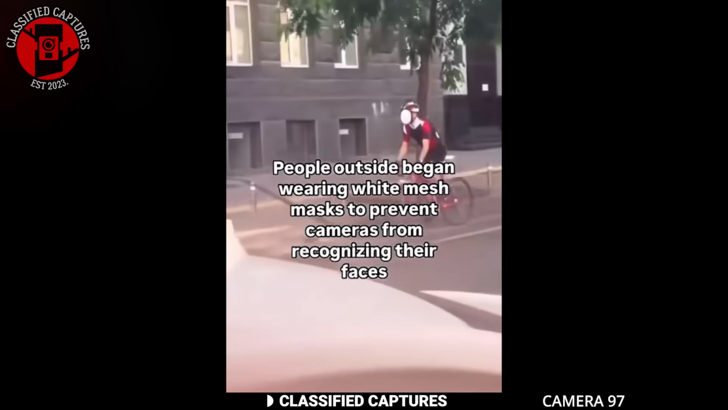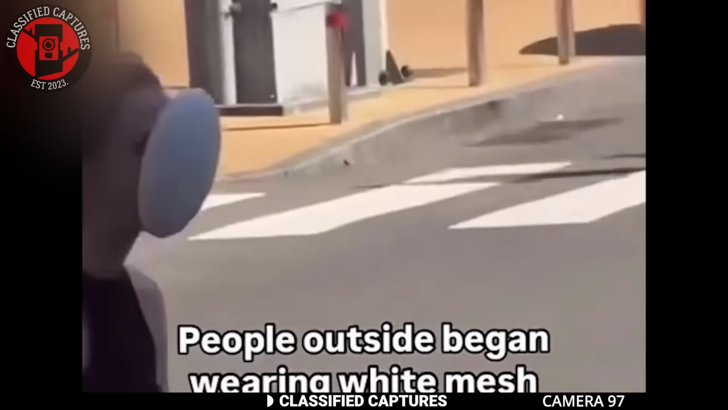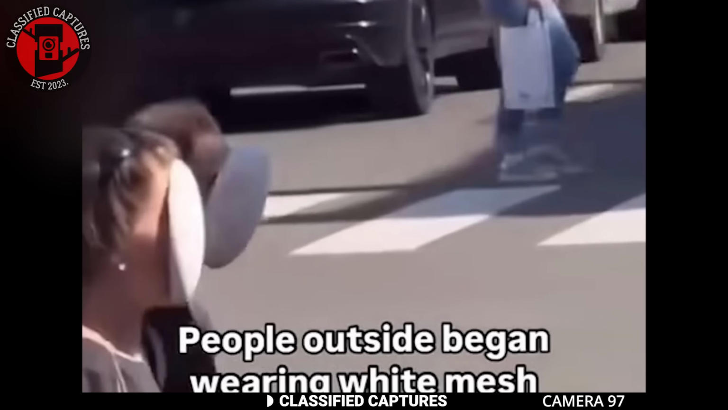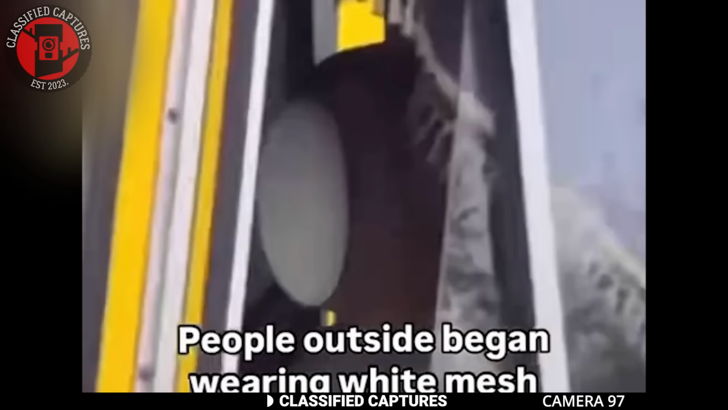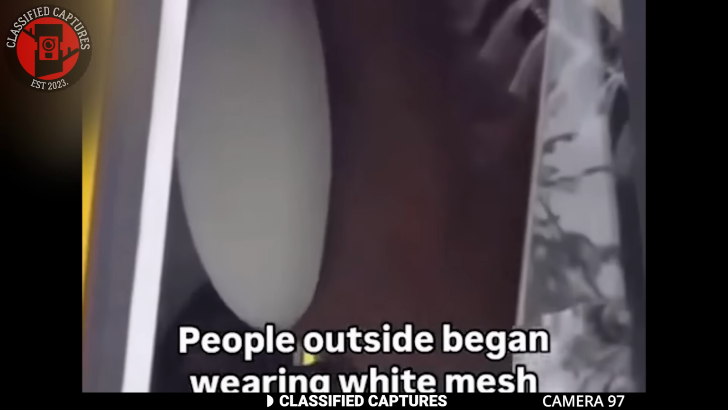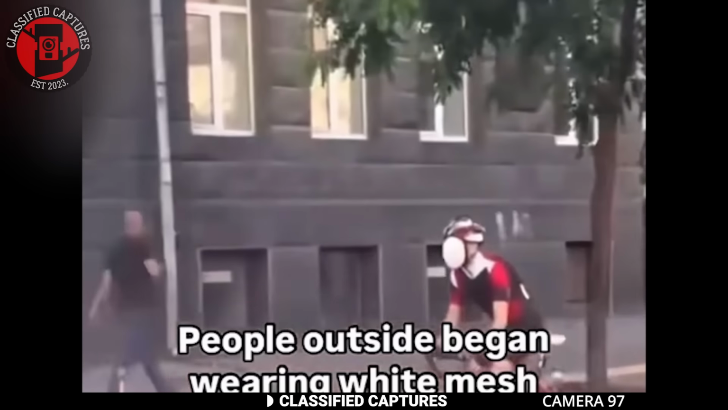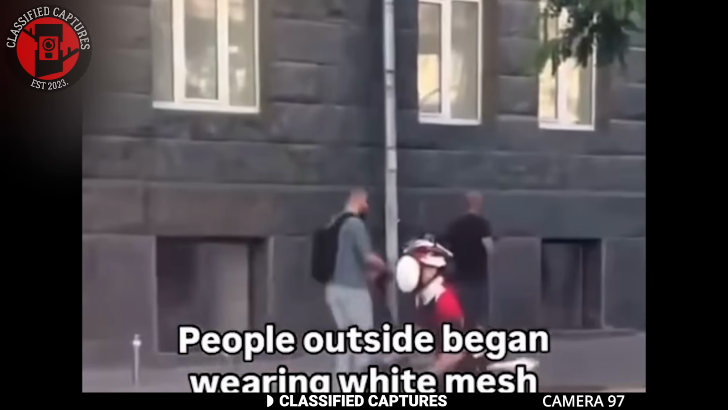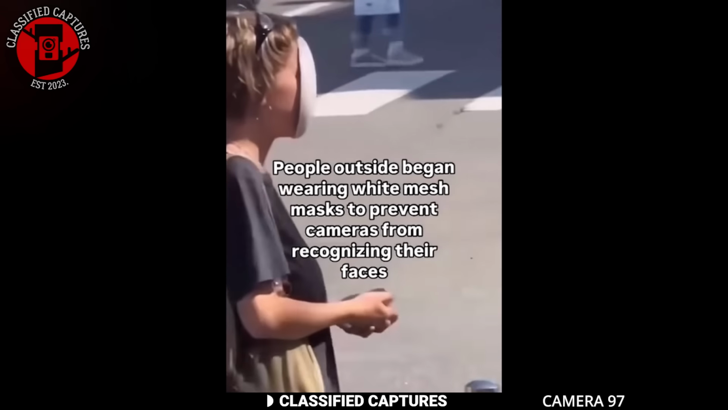This was taken in Russia, and no, it's not a new fashion trend, although I think it would be cool. Anyway, these individuals were wearing those white mesh masks as a way to stop facial recognition cameras from recognizing them. Not sure what's happening in Russia, but for some odd reason, people feel they ought to protect themselves using means like this. While that does look interesting, I can't help but wonder how effective it is.